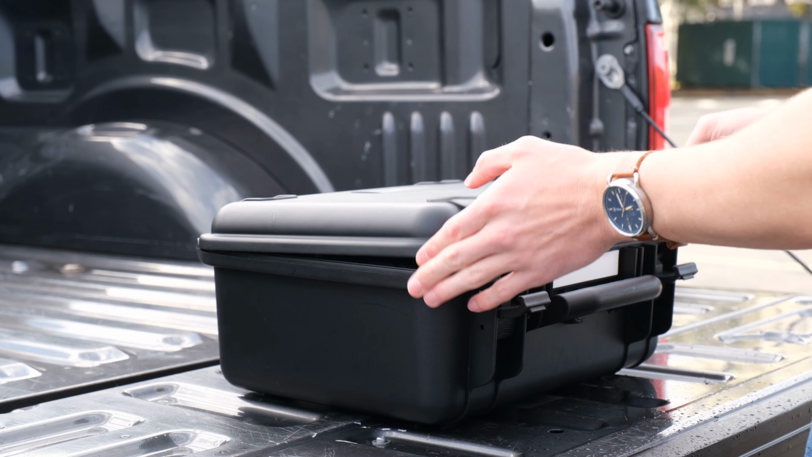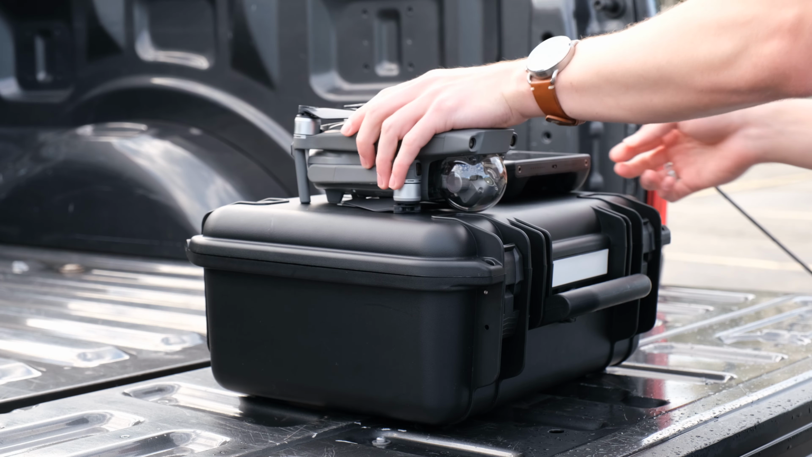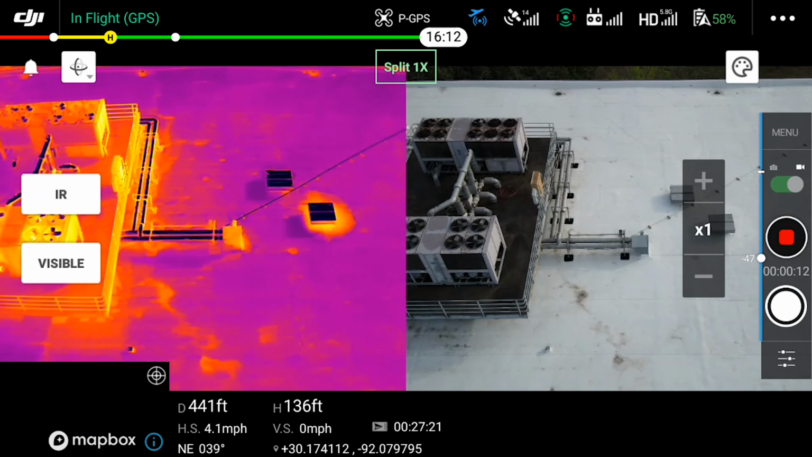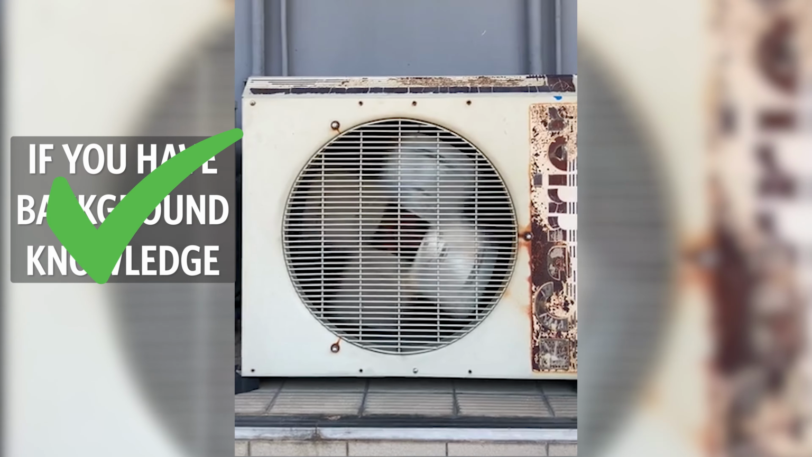It doesn't take too much for a new pilot to enter this industry. The capture process for this work is pretty simple, and there's a strong demand for pilots that can perform the job of inspecting and assessing roofs faster for the inspection company and safer than the normal method. If you have a background knowledge in inspecting HVAC equipment already, then all the better, but you don't need that background in order to get paid for drone collection work.